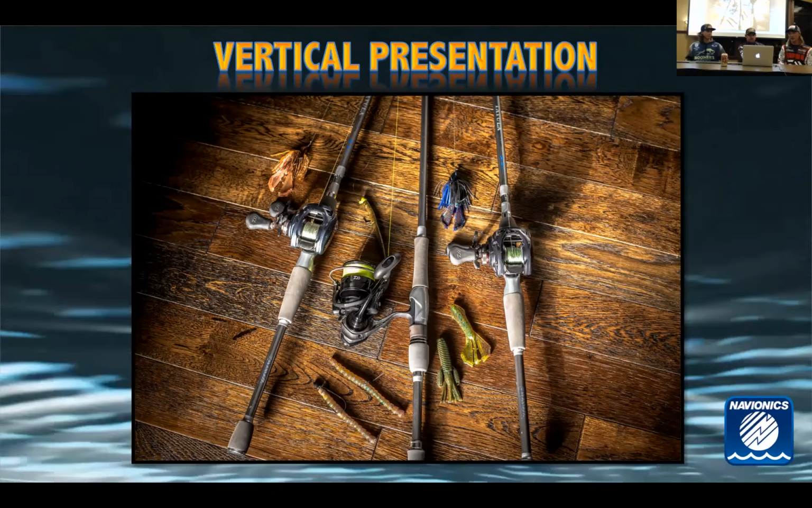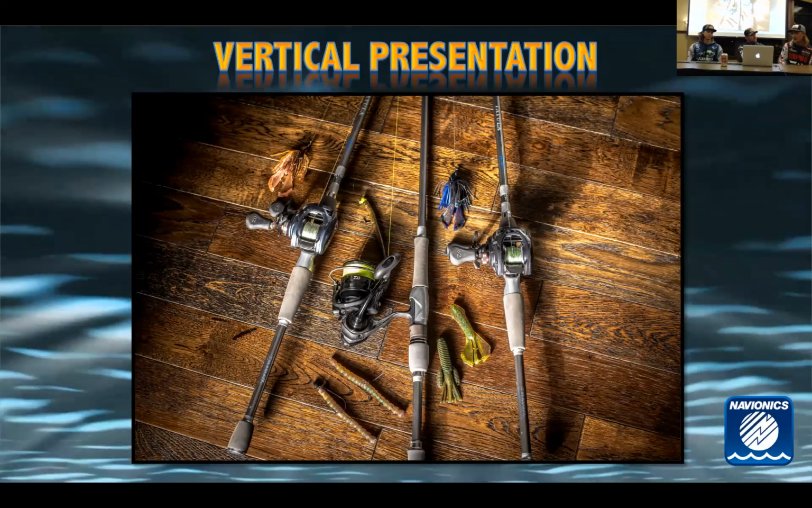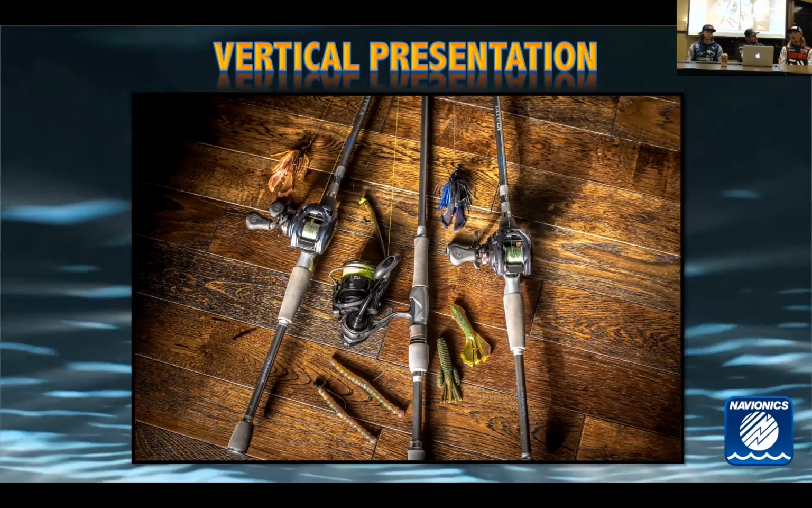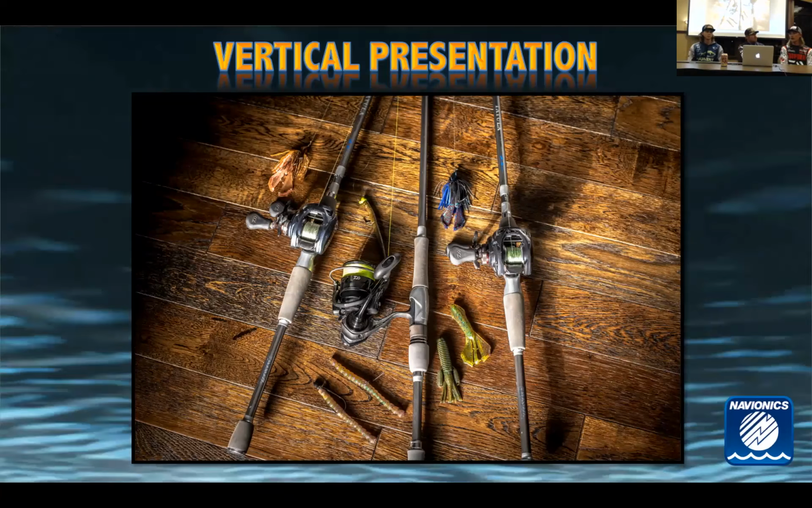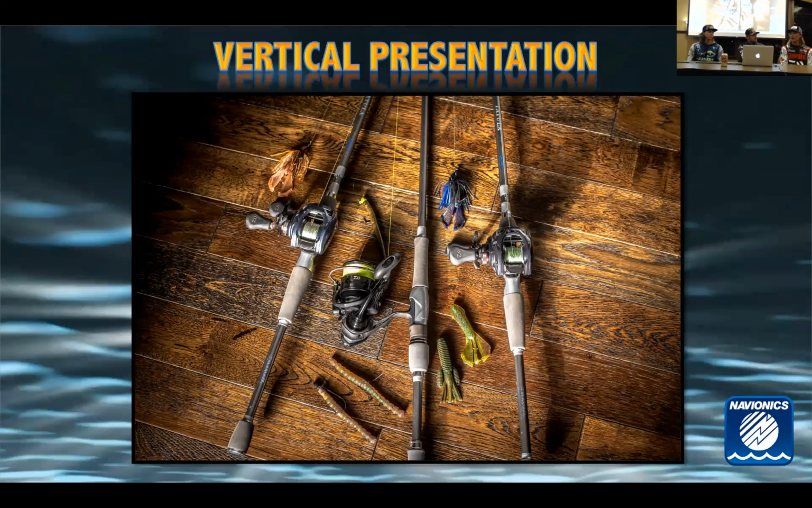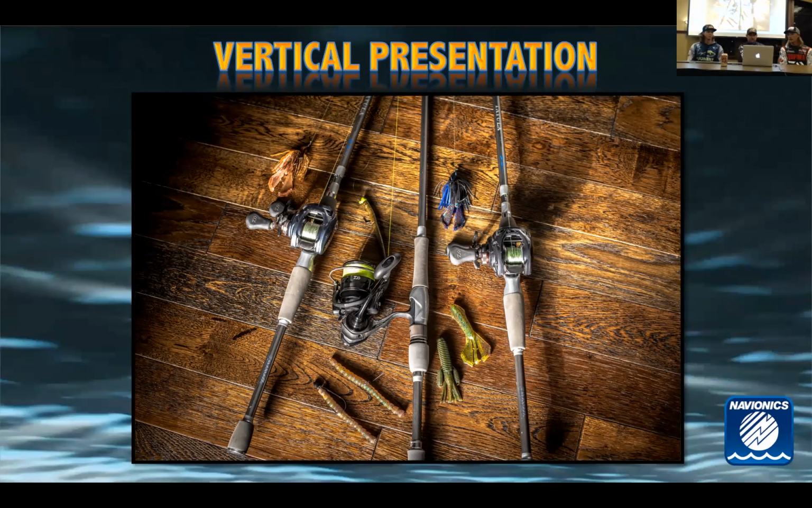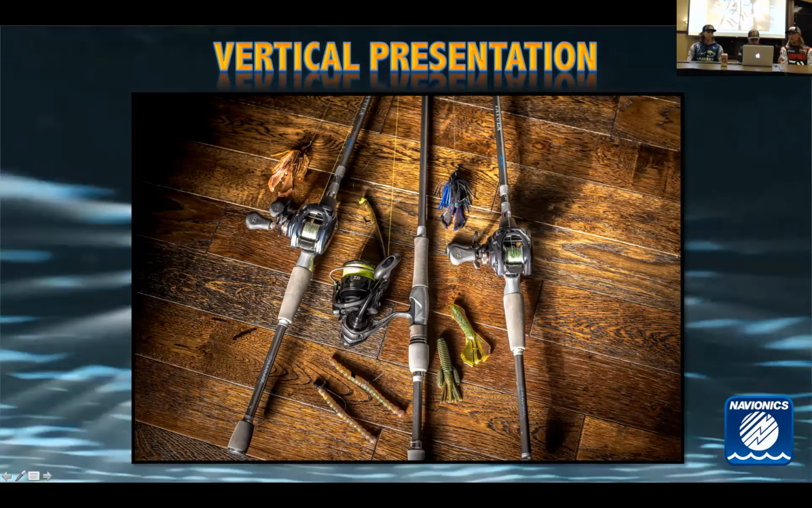Typically, you catch bigger fish on jigs. So usually in team tournaments, I'll flip a jig all day. My partner will flip a craw tube all day, and he'll probably catch more than me. But at the end of the day, the fish you're catching on the jig are the ones you're typically going to weigh in. Right on. Yep.